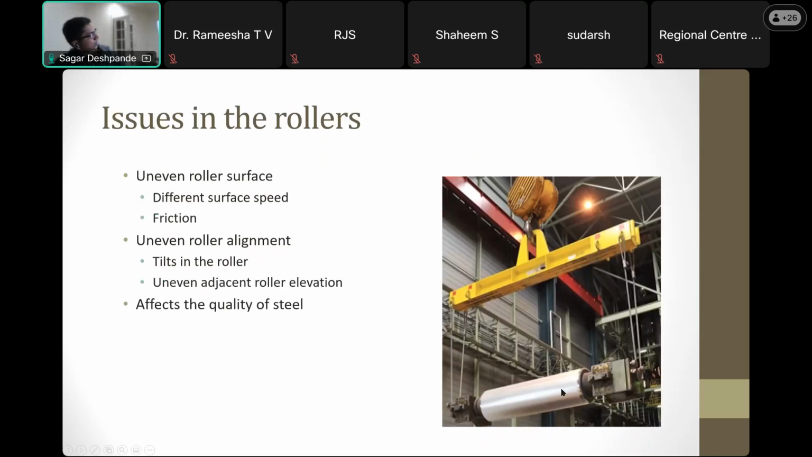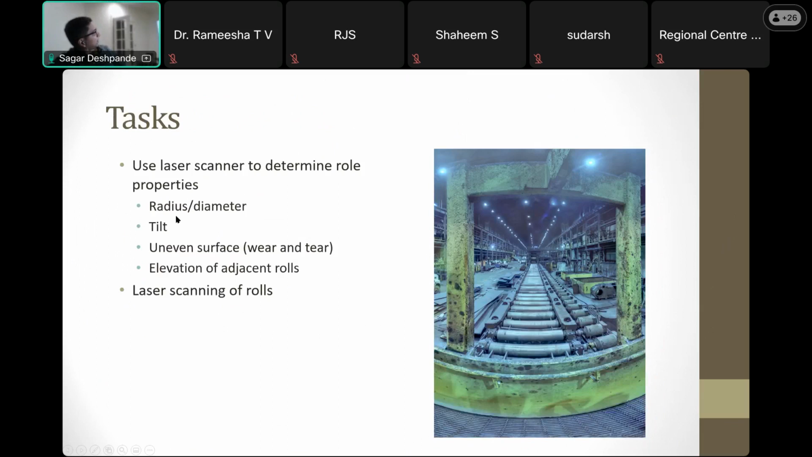And it wears out. So uneven roller, different speed, friction would cause problems. Uneven roller, a tilt could happen. So what if there is a tilt in the roller? There are so many factors that could go wrong, and it overall affects the quality of steel, right? So how do we take care of it? Tilt, radius, diameter, uneven surface, elevation of adjacent rollers. Is one taller than the other, or are they all on the same level? Is there a slope uphill or downhill? A very small slope can cause problems.